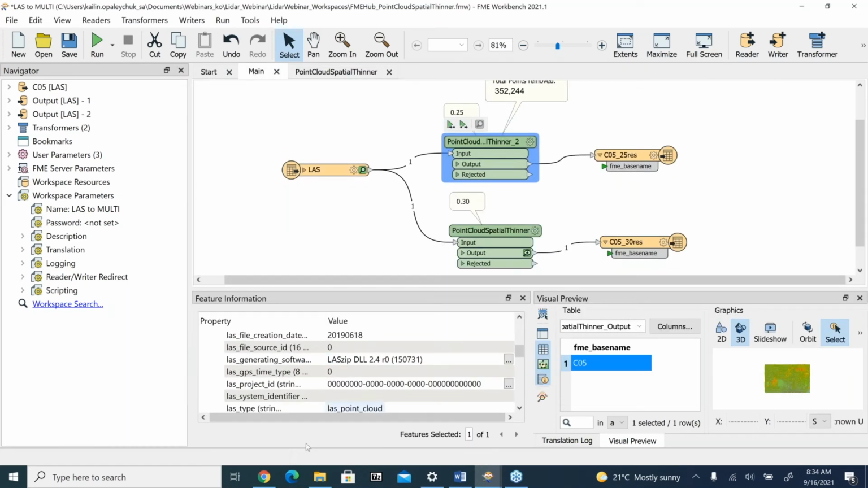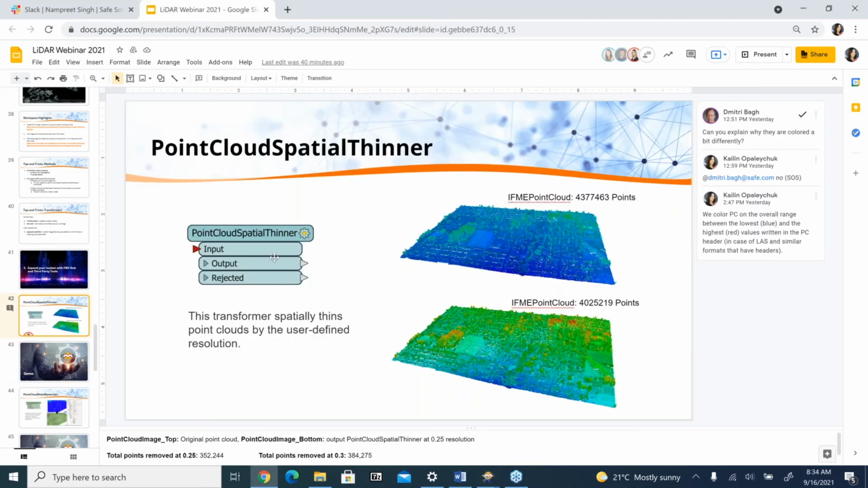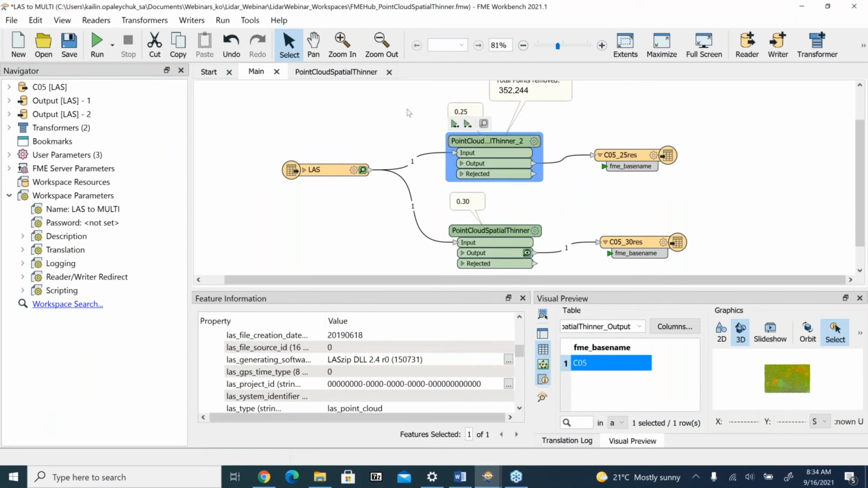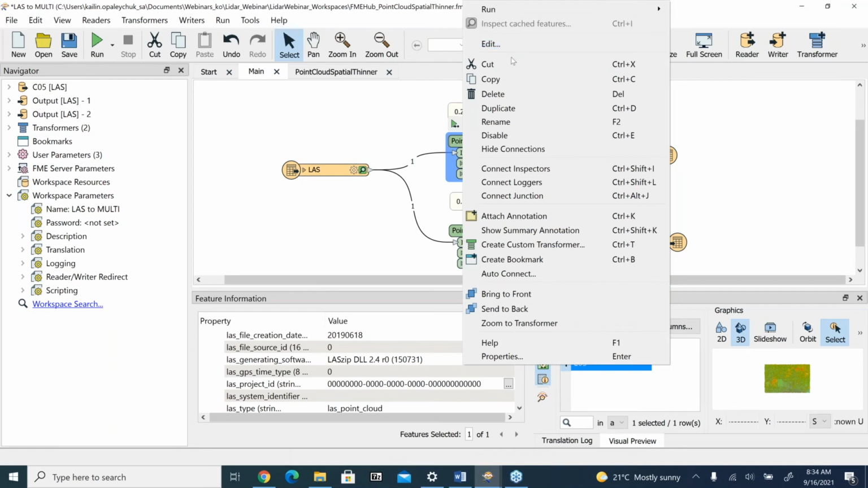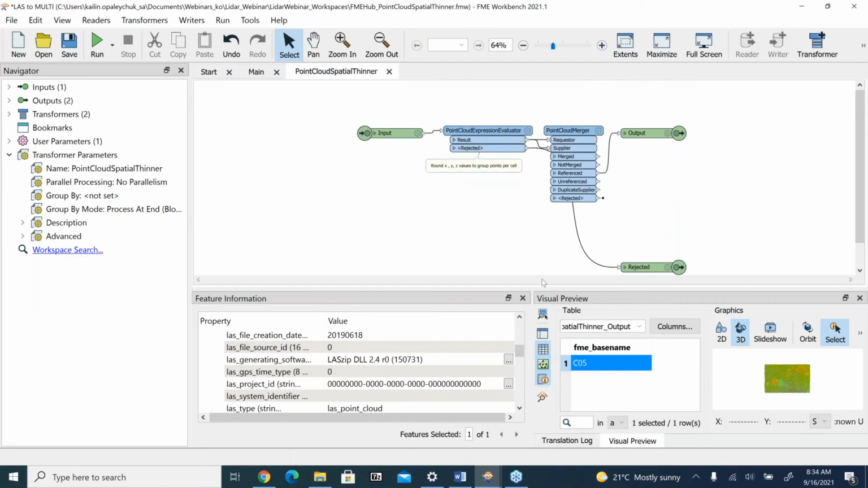You'll notice in my slide here, this is a teal color, and then in my workspace, this is a green color. That's the difference between an embedded and a linked transformer. All I've done is embed the transformer. If you right click, you should see right under edit, it should say embed. And then this will allow you to actually open it up right in your workbench.